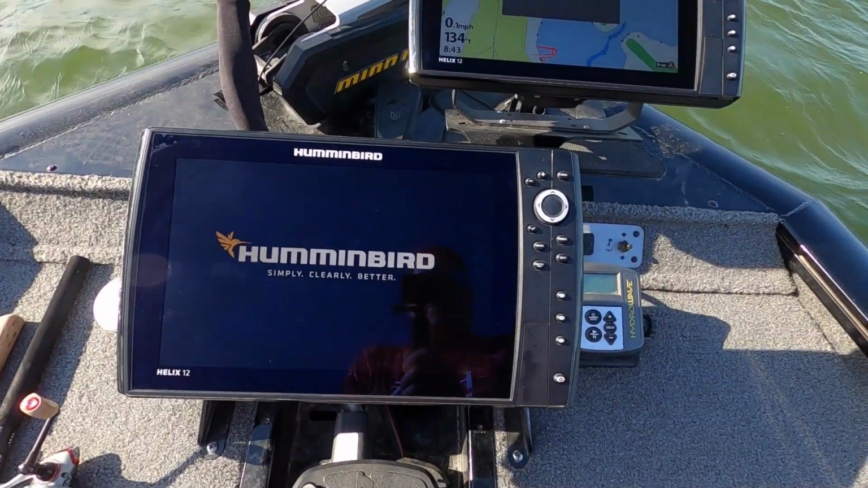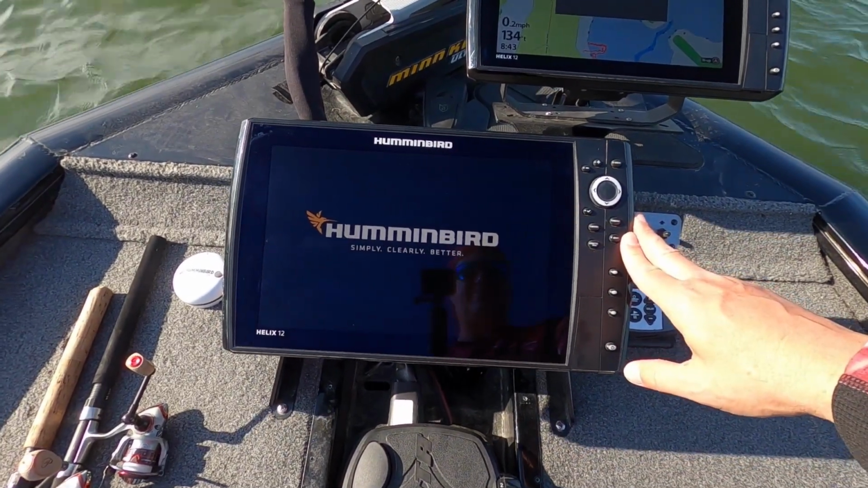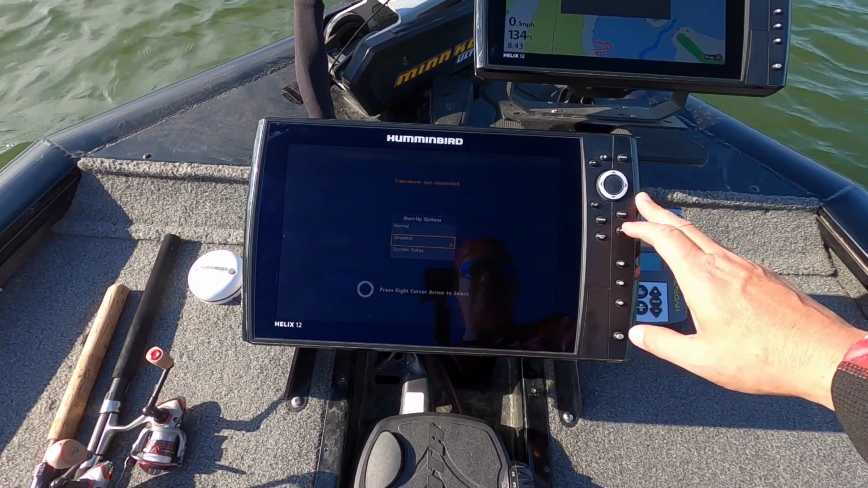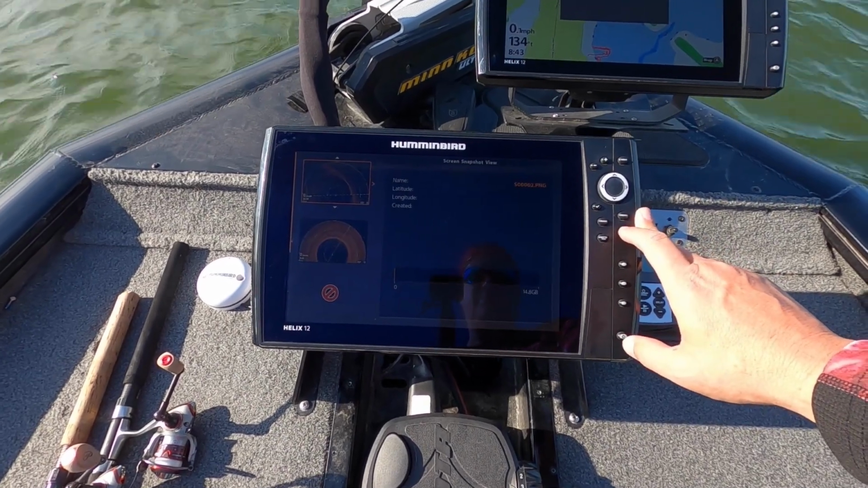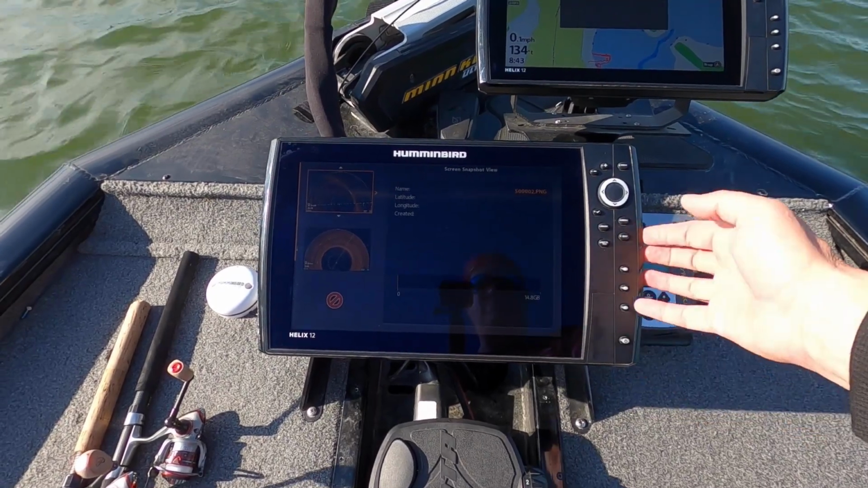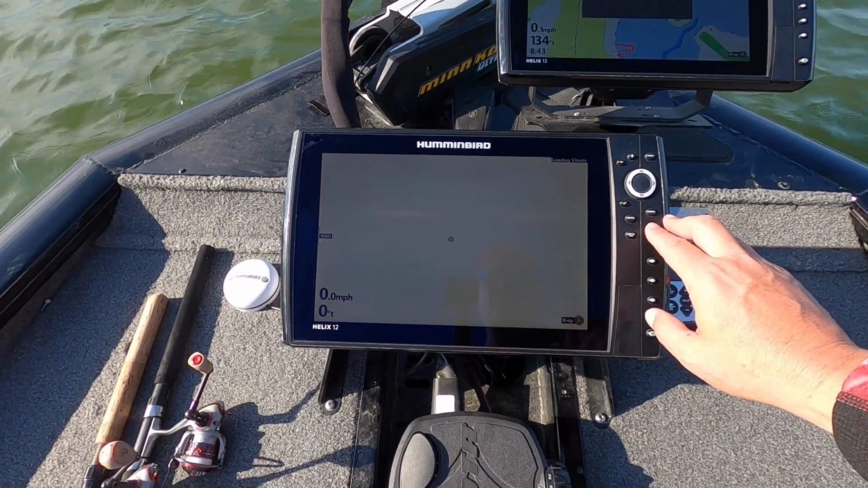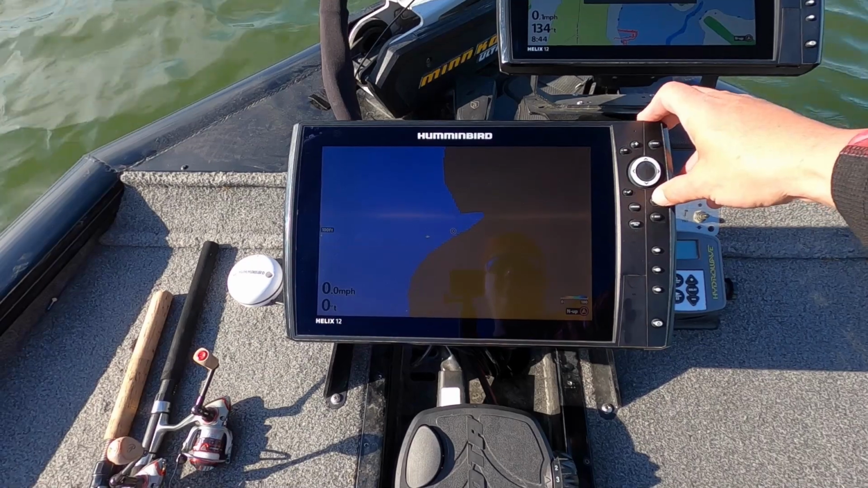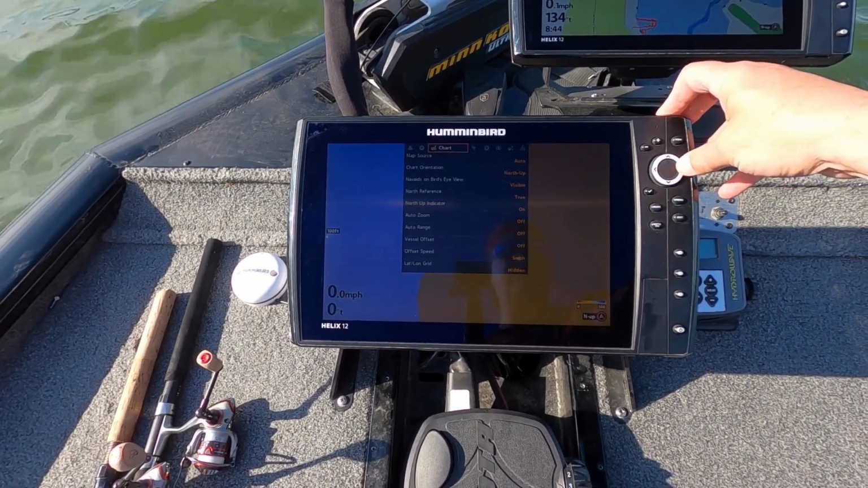So we're going to fire up the second one. Menu, normal setup. Now mine at the top, if you noticed, it said transducer not connected because this unit would not be able to recognize the Mega Down Imaging plus. So it's basically right now set up for GPS and hopefully 360. Let's find out.